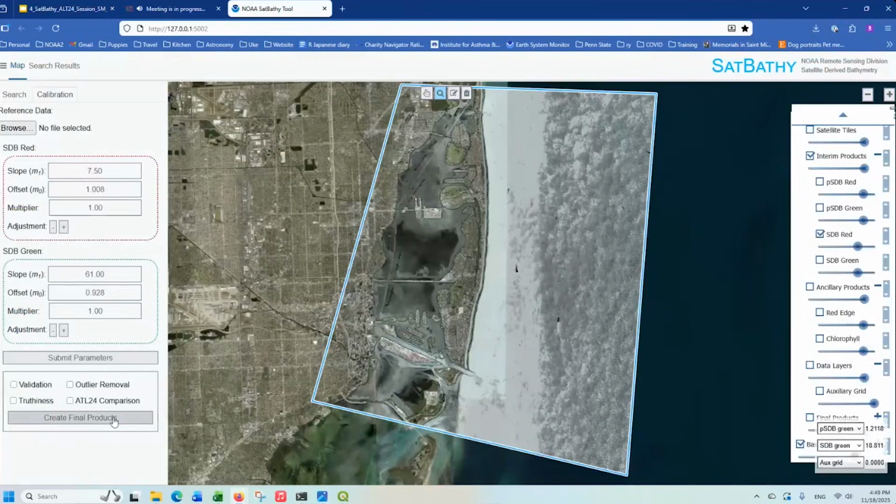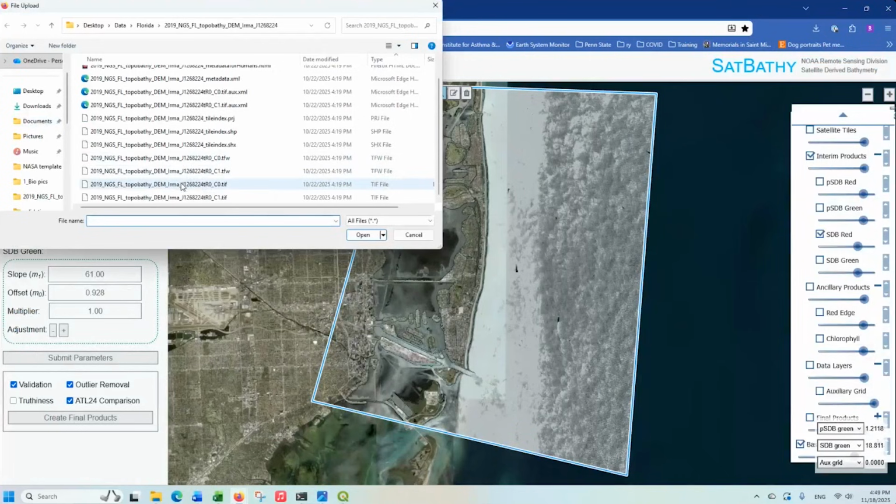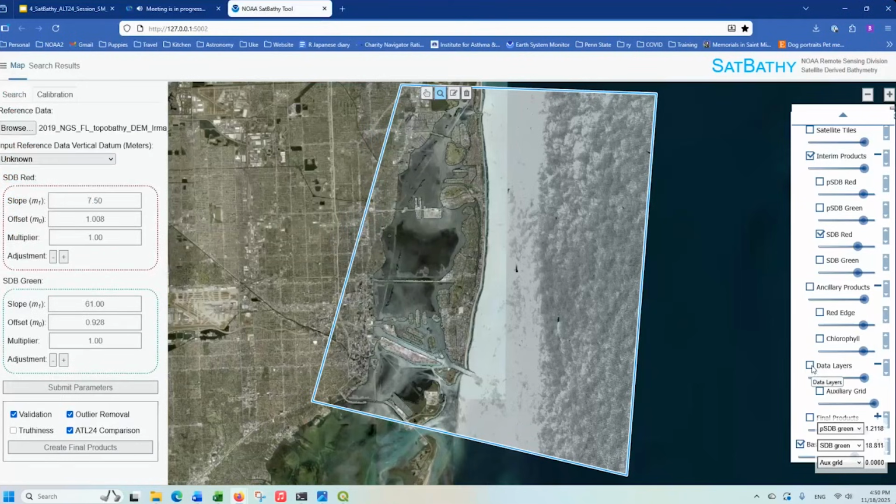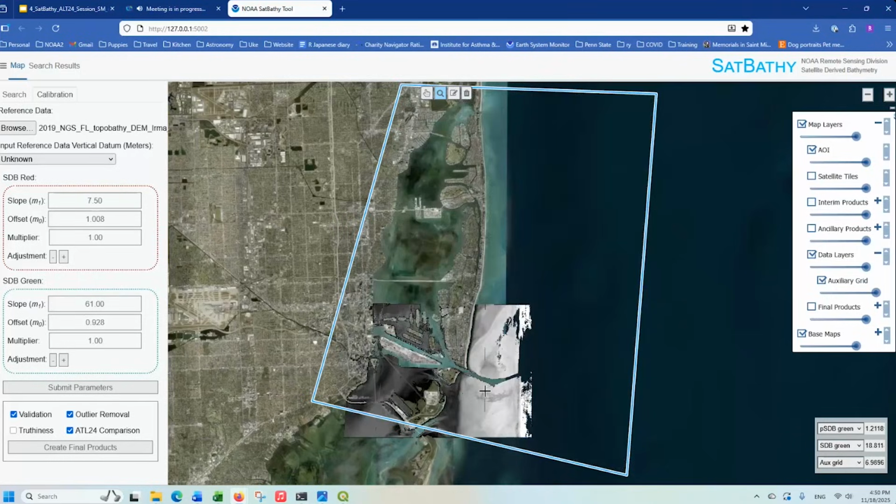I'm going to select the different options. I'm going to add the reference data. That's another way to see if we're in the ballpark. So this is our remote sensing division topobathy data under the National Geodetic Survey. And that will show up when I select. There we go. So let me take off our interim product so you can see this. So this is a little snippet of our reference data.